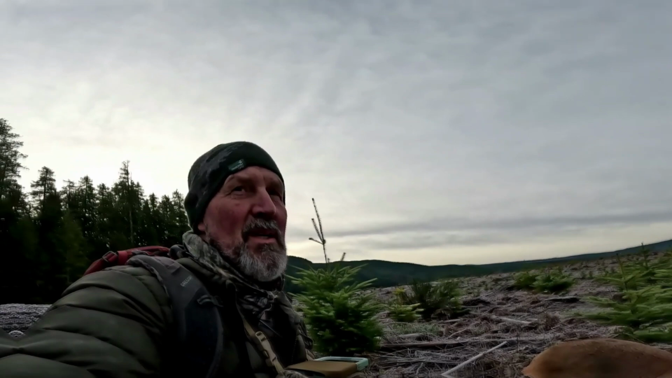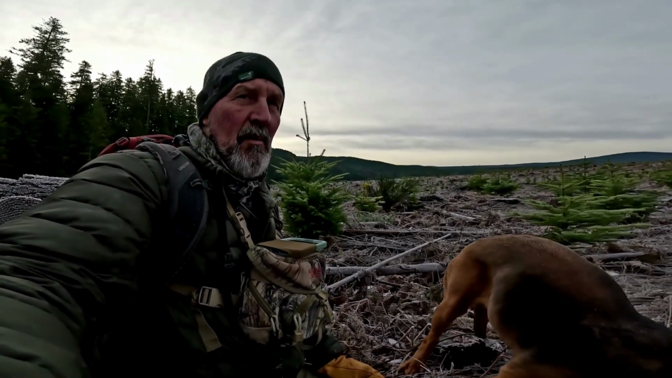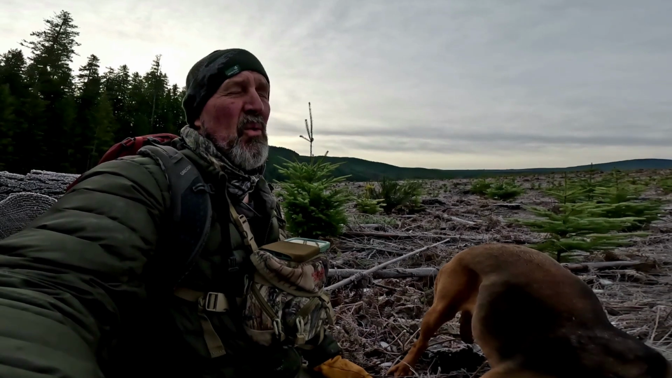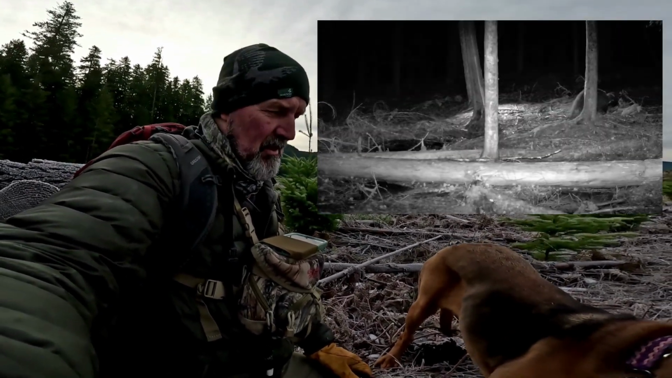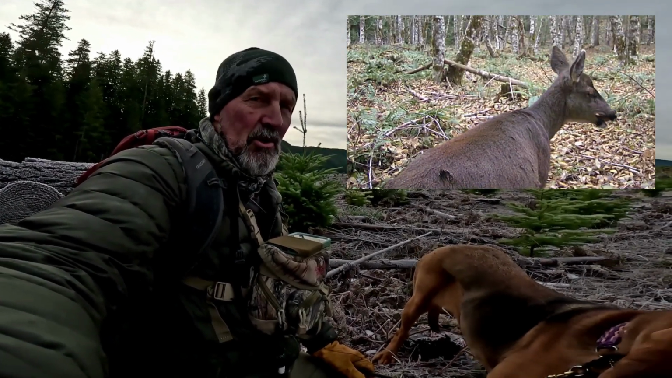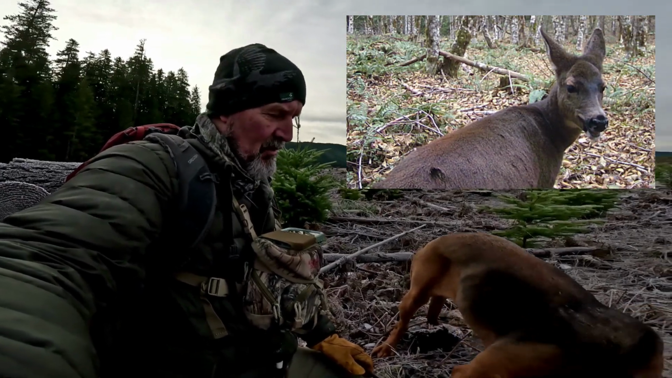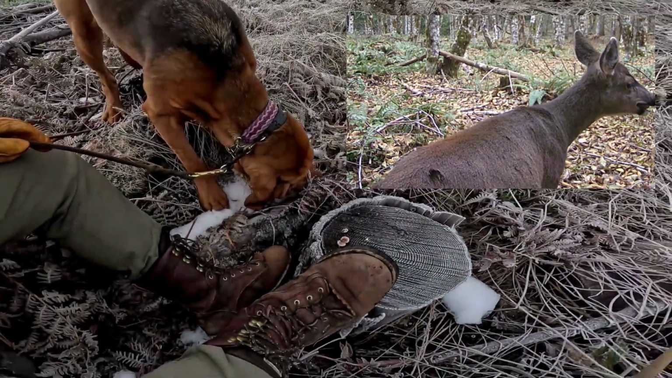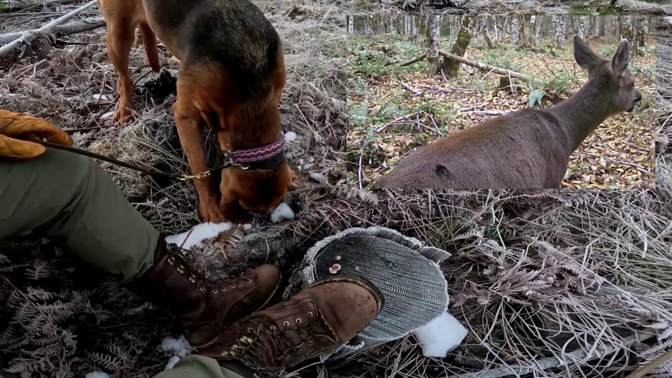I'm going to try to pull as many as I can today. Probably change quite a few batteries, so that might slow us down. Hopefully we can get out of here with half a dozen, maybe a dozen different cards, and see what kind of wildlife is moving around here in December. Well, you're just chomping away at that stuff, aren't you? Pretty yummy, huh?